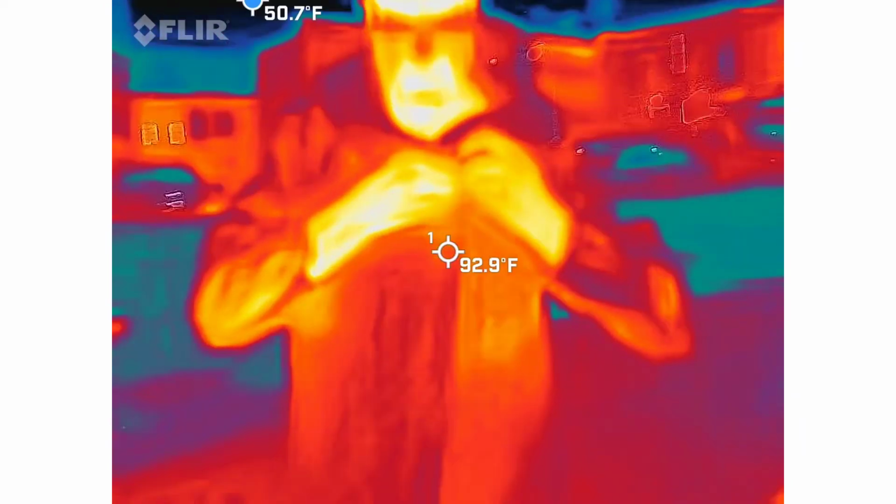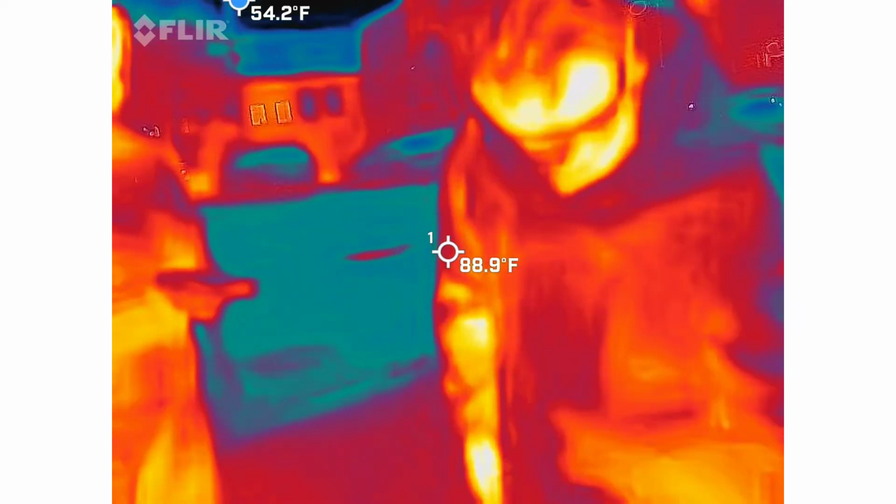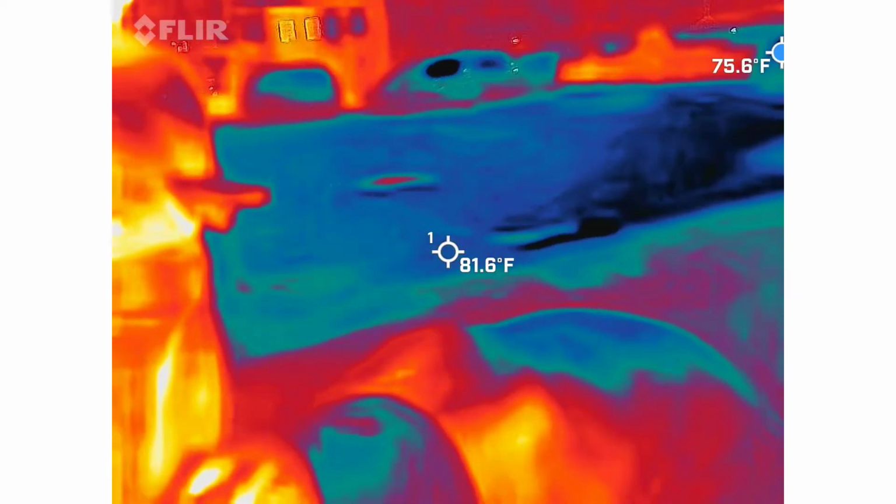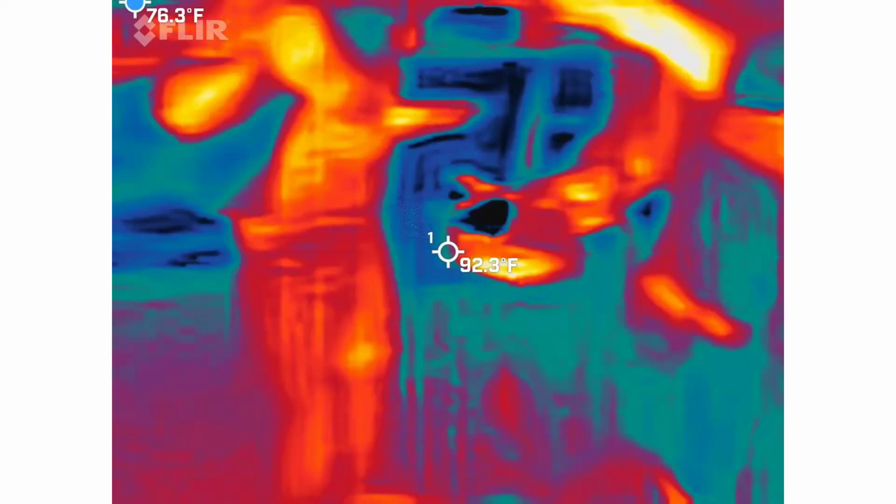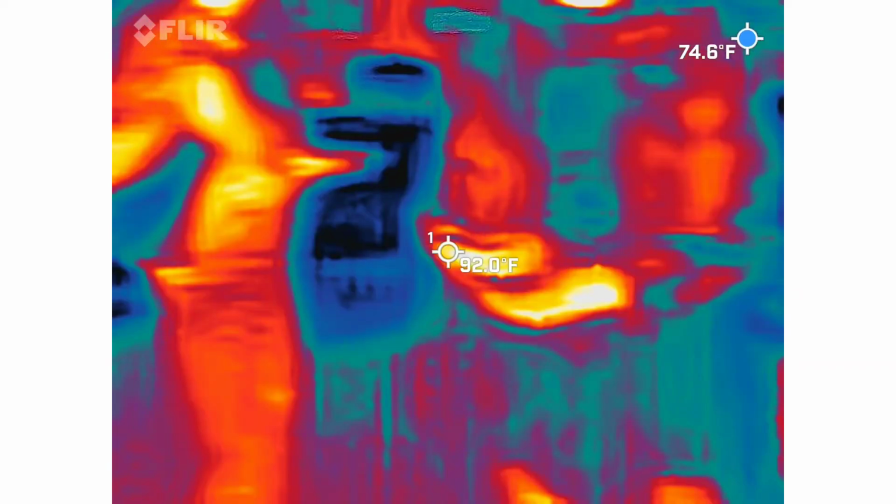2.9, 2.6. That's good. What does that mean? There's nothing underneath us to make that device go off. I've seen that thing go all the way up to 148 in this location, which is actually dangerous levels. I had to move the group. That device was giving readings of over 100.